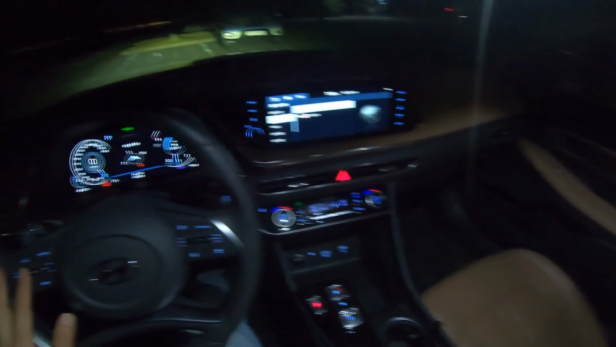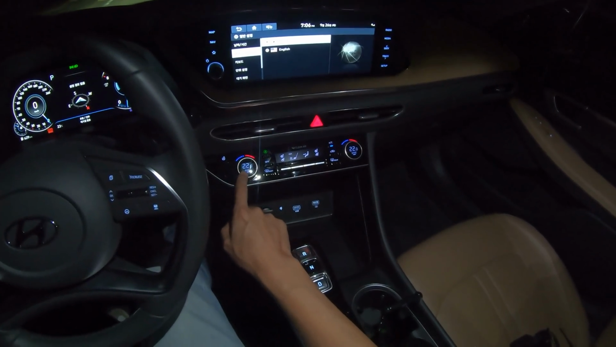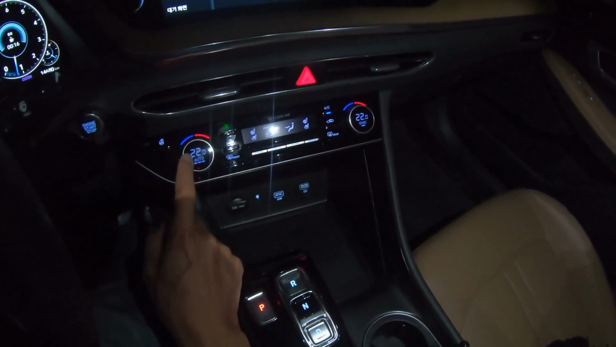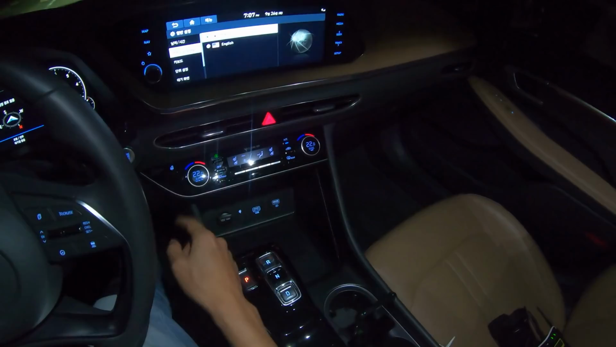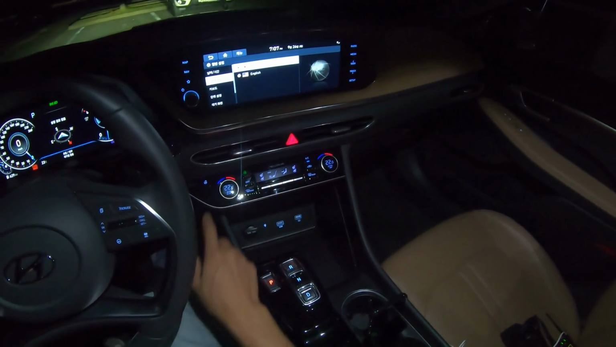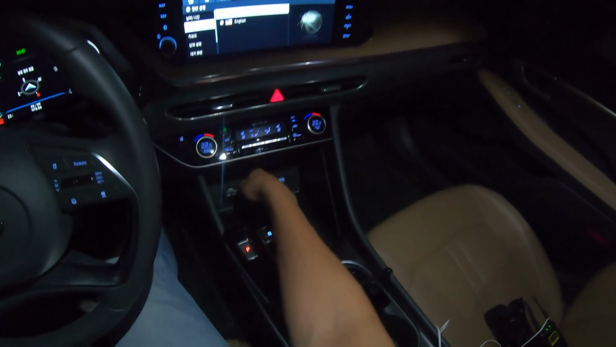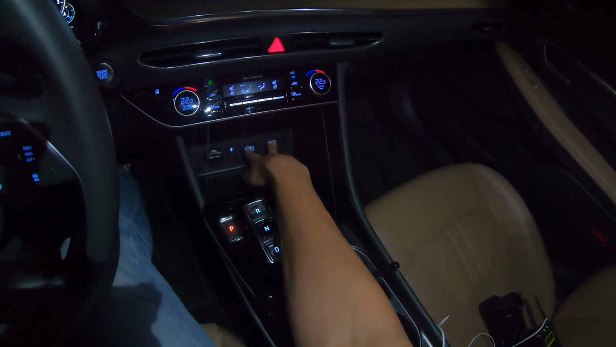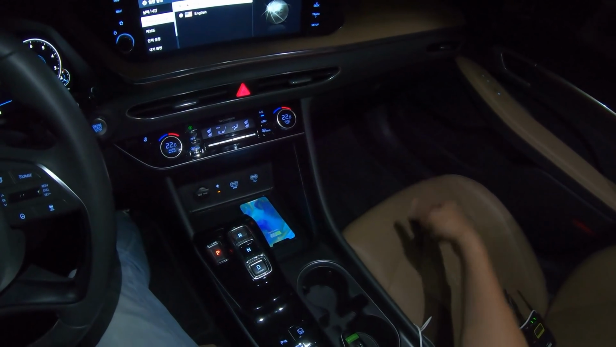And below there's also climate control system. Although it has auto, you can still choose among high, medium, low, even on the designated temperature. That's pretty good. Heated seats. What else? 12-volt charging, 2 USB charging ports, wireless charging pad, of course.